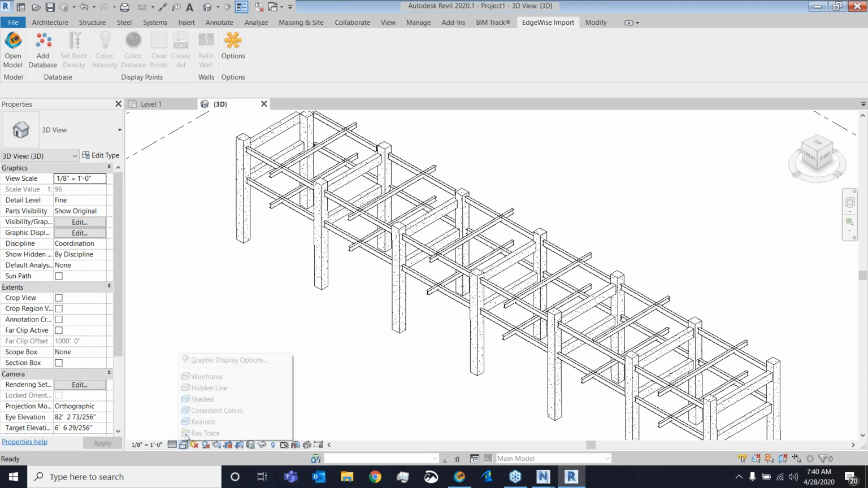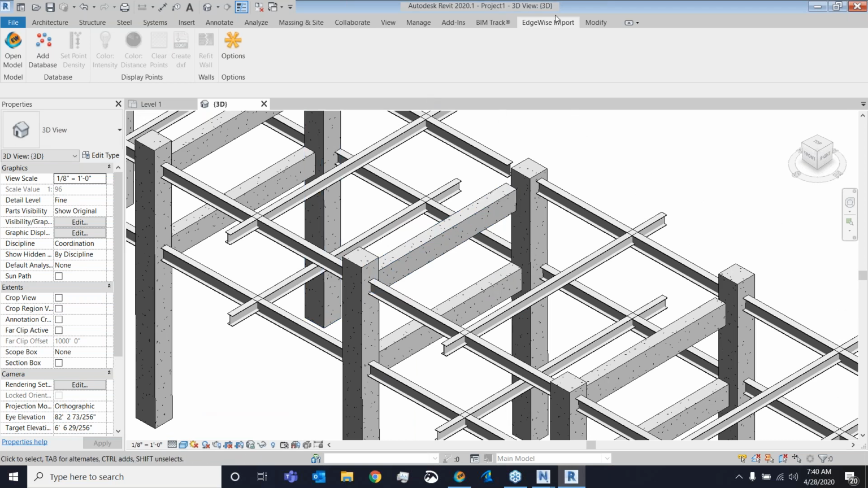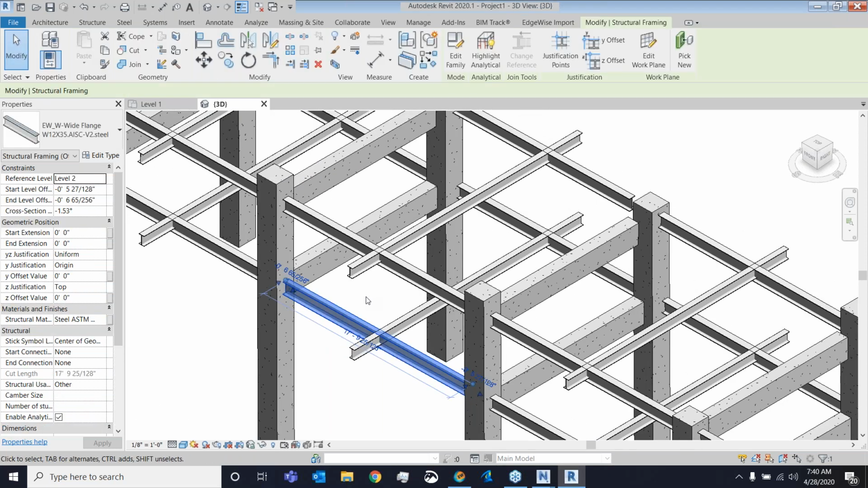So just to point it out real quick, here's all my structural steel as an example. There you can see our Edgewise tab right here with our Open Model button, which imports all the geometry in. So this is all imported in. If I have my own custom templates, I can use that. It'll automatically call the families that I need.